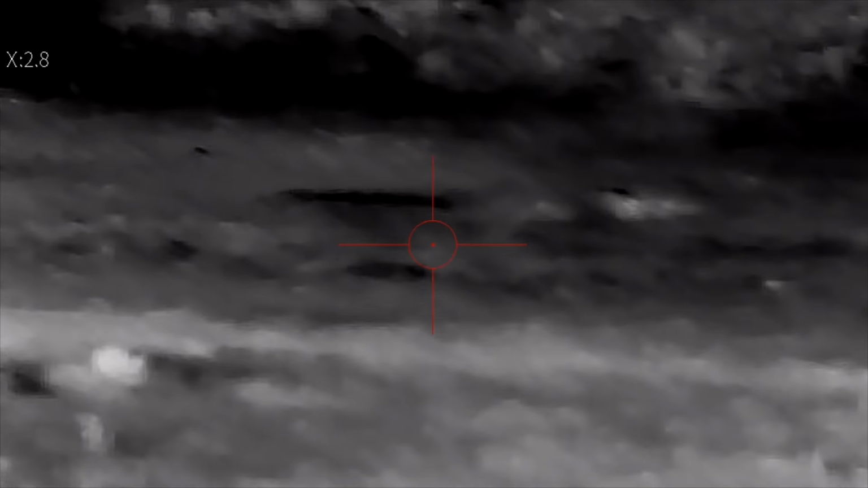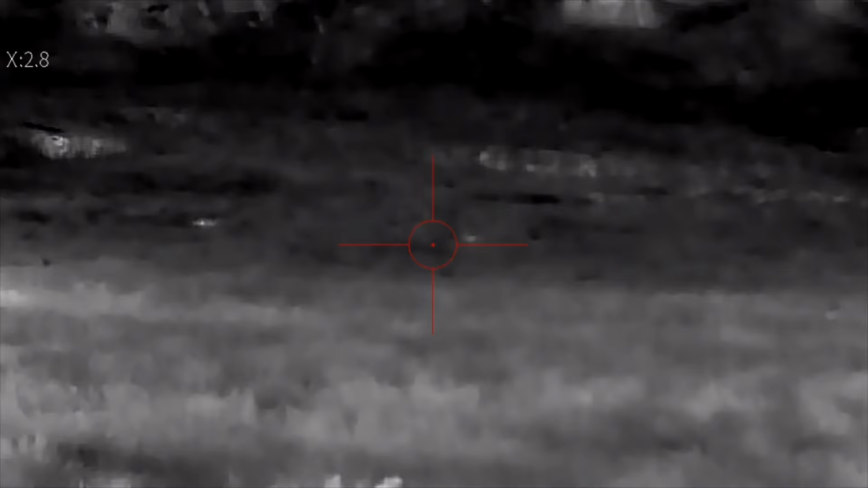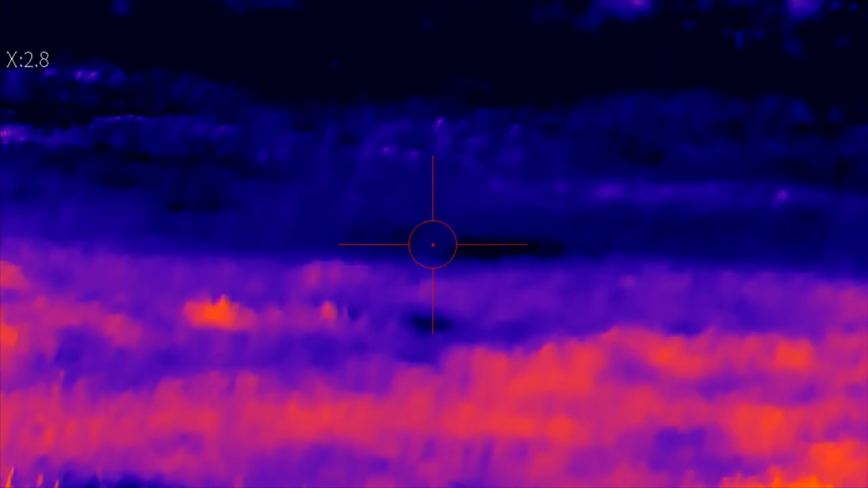Looks like it's close to where we wanted it. It just needs a little bit of tweaking. And then let's go to sepia. Let's try that. You can change the color of the reticle on sepia, probably for contrast, switch it to white. You can switch the color and the style of reticle.